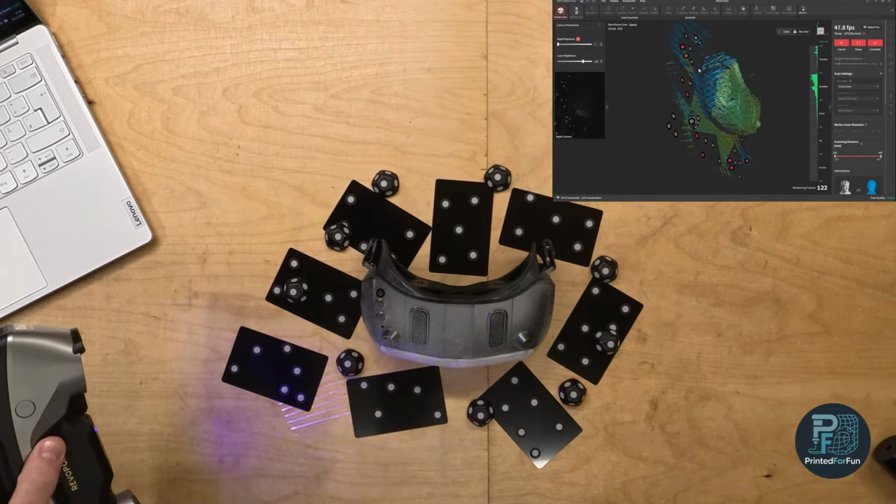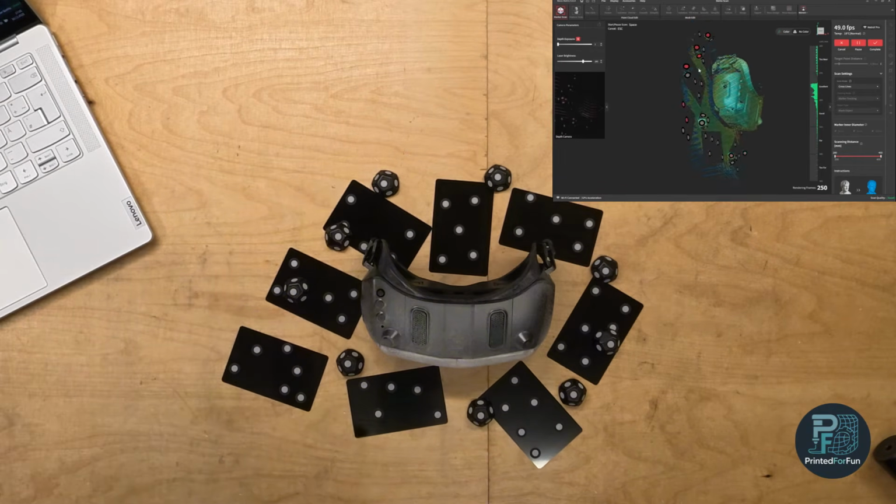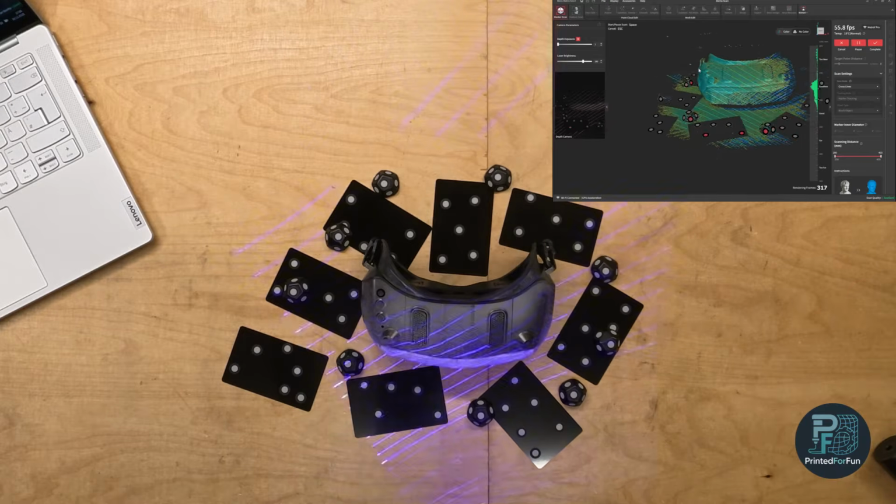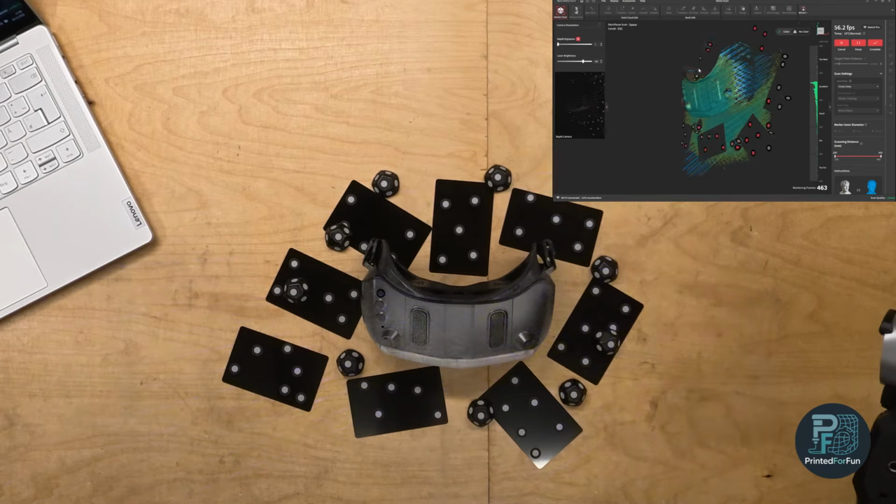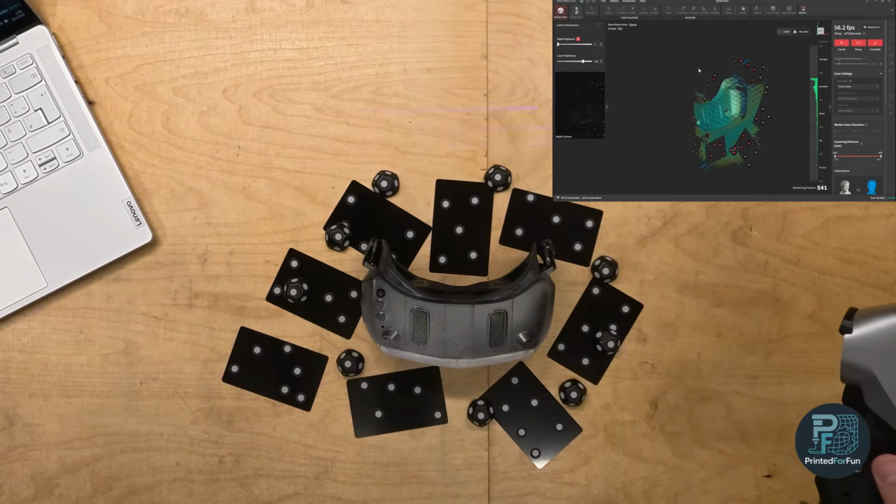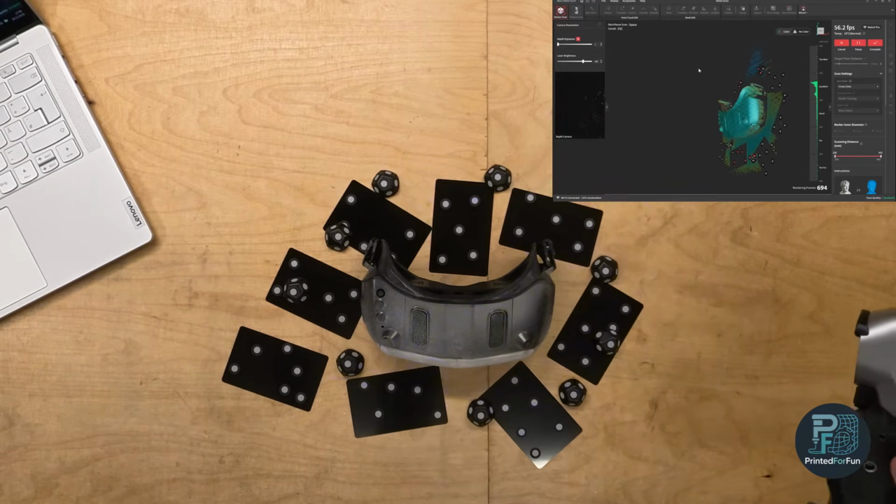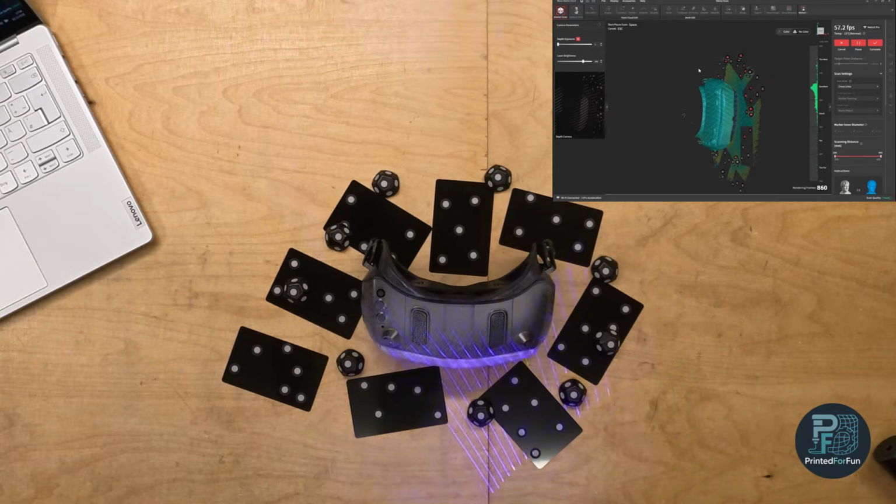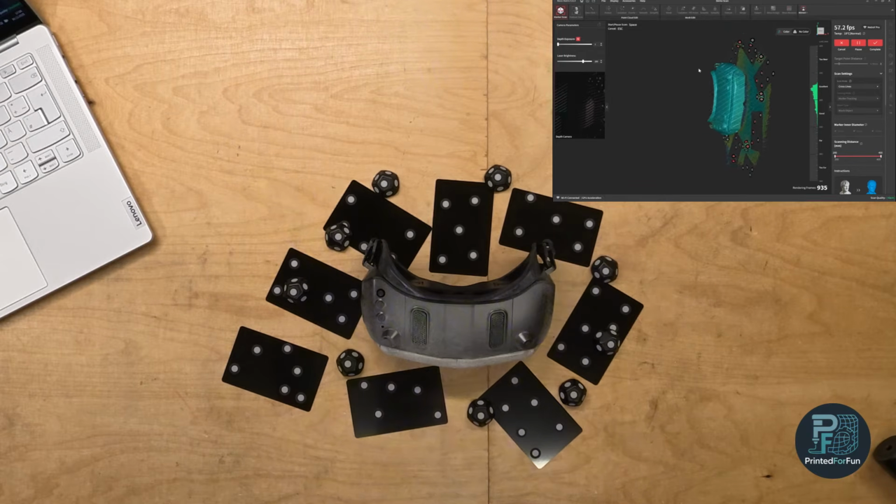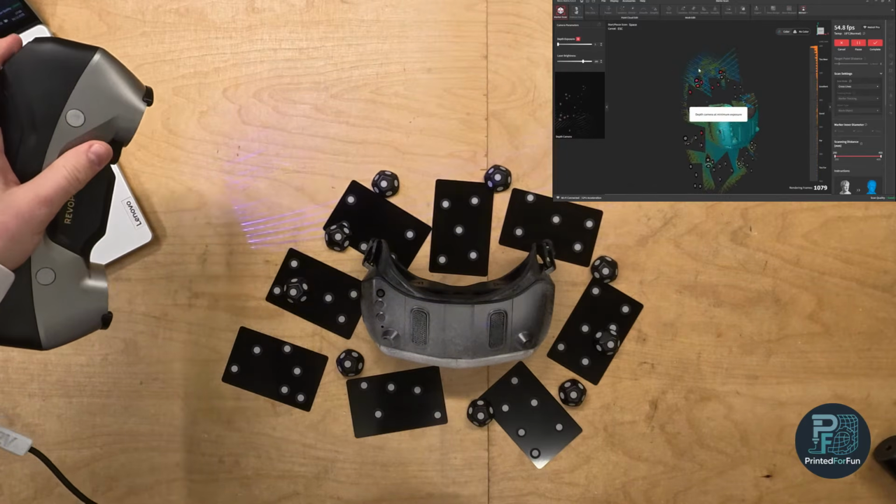While scanning, it's basically a very straightforward process. You just want to paint with your scanner around the object. You will try to capture the object from all sides. And in the software you set a target point distance. So I set it to 0.4 millimeters. This doesn't mean that it is capturing at 0.4 millimeters. It means it is showing you in the preview the target you want to reach.